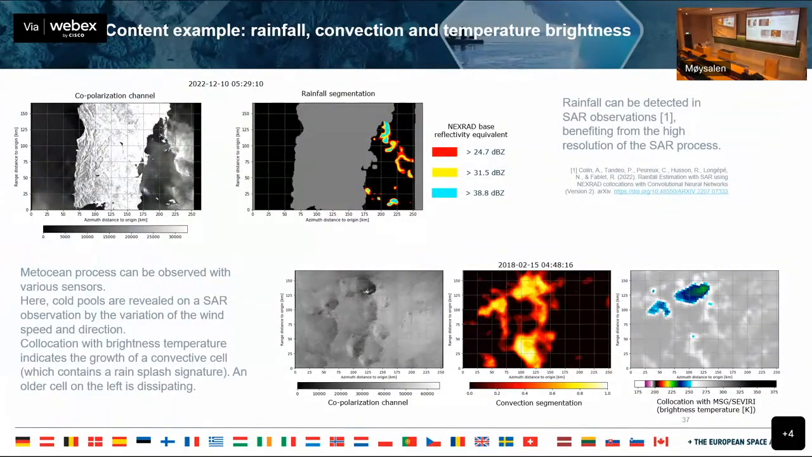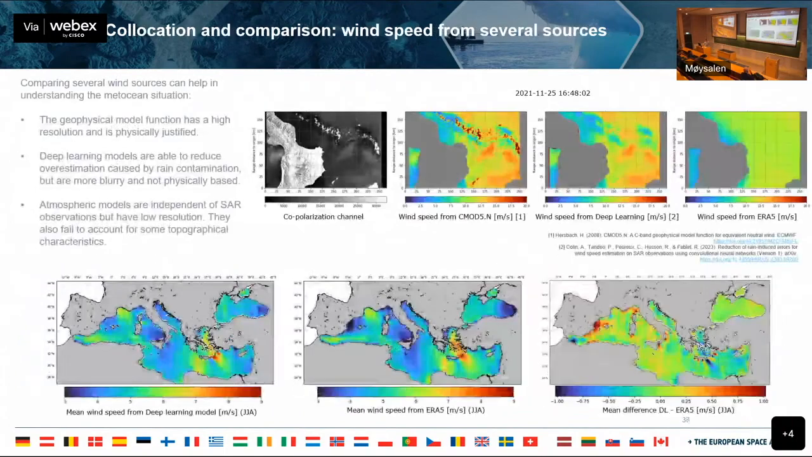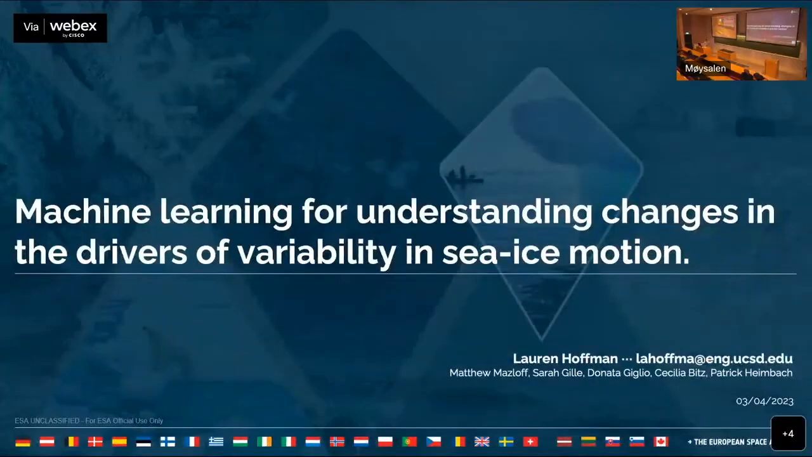The next example here is rainfall. This is the co-polarization channel on the top left, and then this is the segmentation of this particular image with rainfall. On the bottom panels, this shows the quick look image on the bottom left, and then the middle one is the convection. So microscale convection, and this is a heat map of that. And then the bottom right shows the brightness temperature from a different technology to show the agreement between them. There are a couple other examples in this contribution, but I think you get the flavor of what they can do with this type of approach.